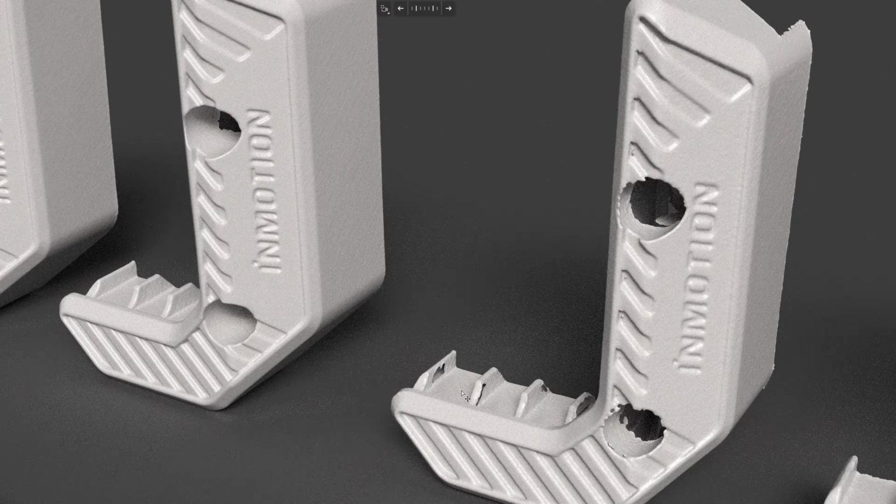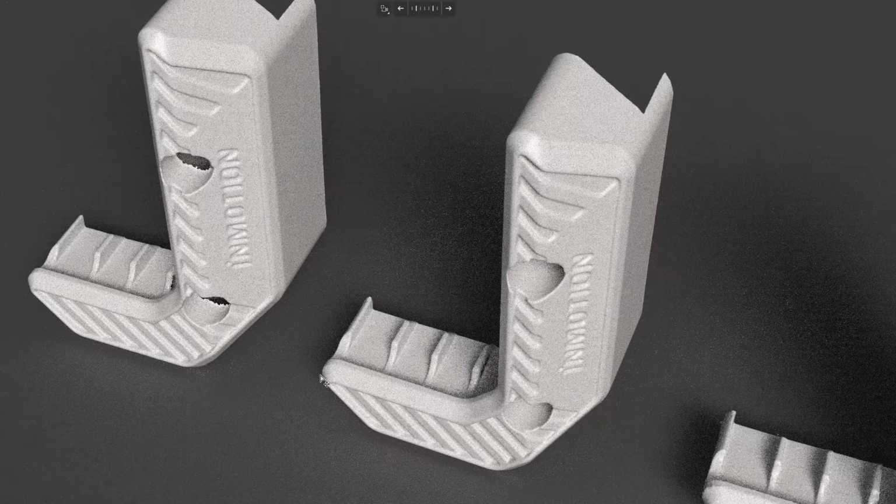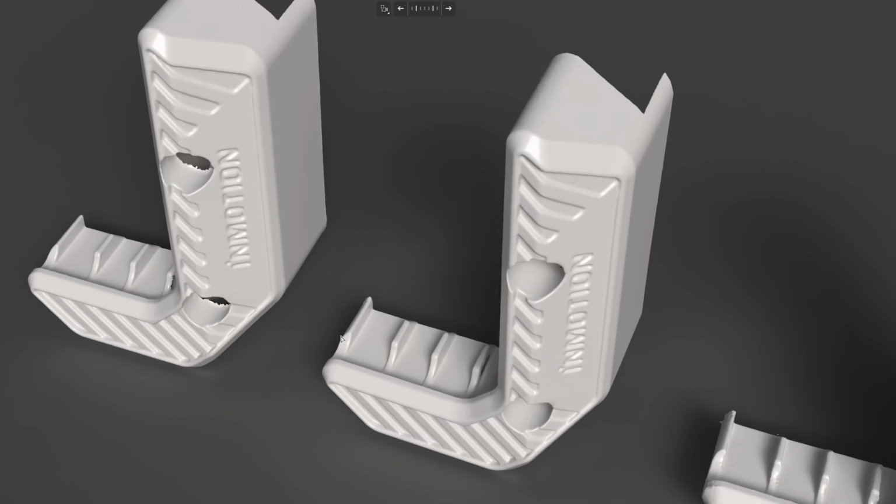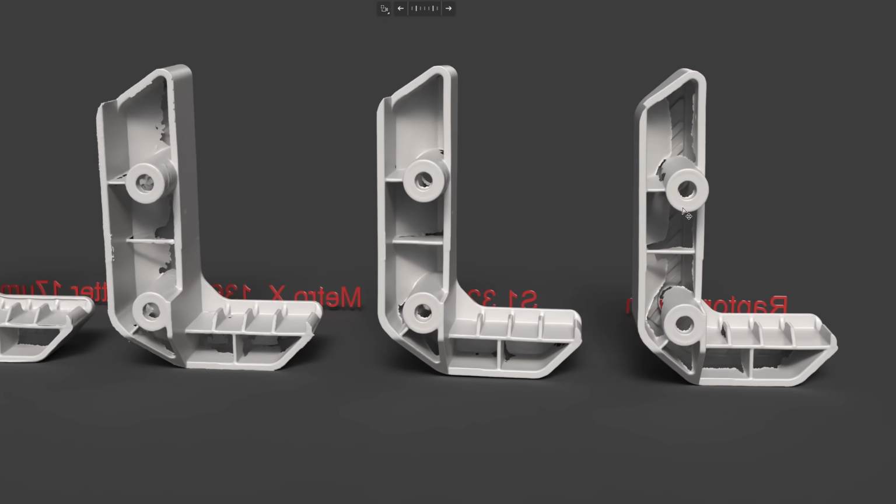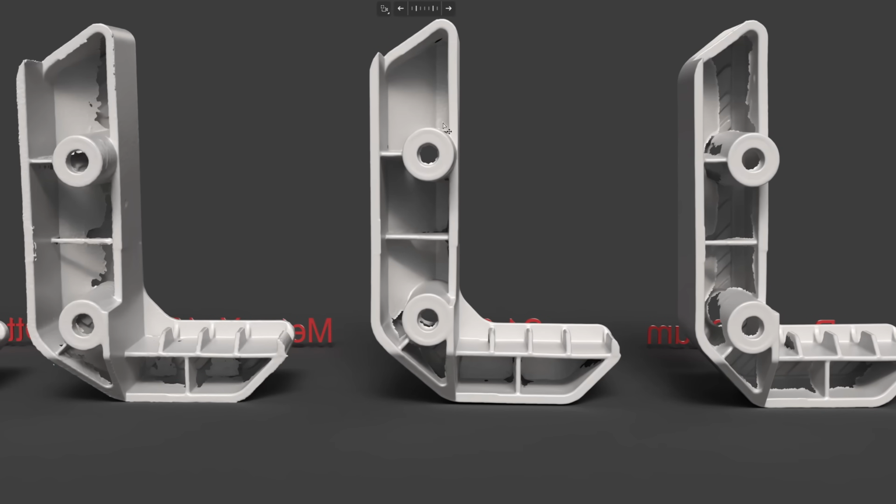The Metro X lost some of the data, so it's incomplete, while the S1 and the Laptor give more complete scans on the lips here. The Laptor is here, S1 and the Metro X. The S1 gives the most complete scan in the pocket.